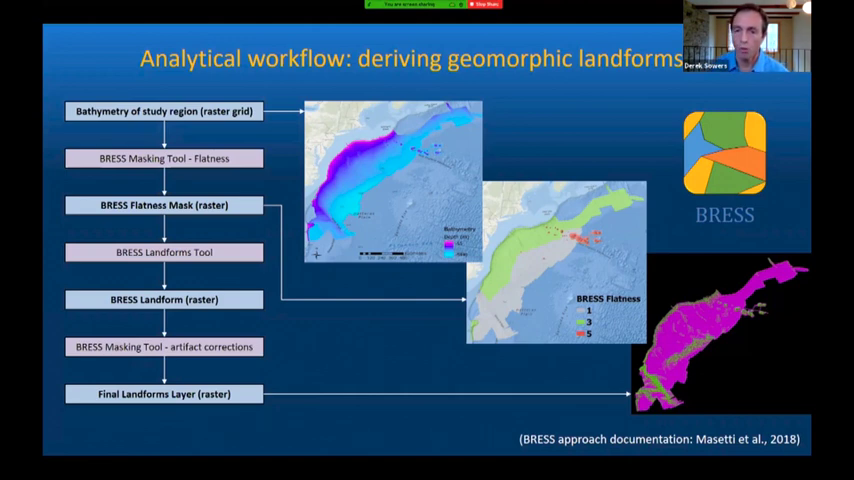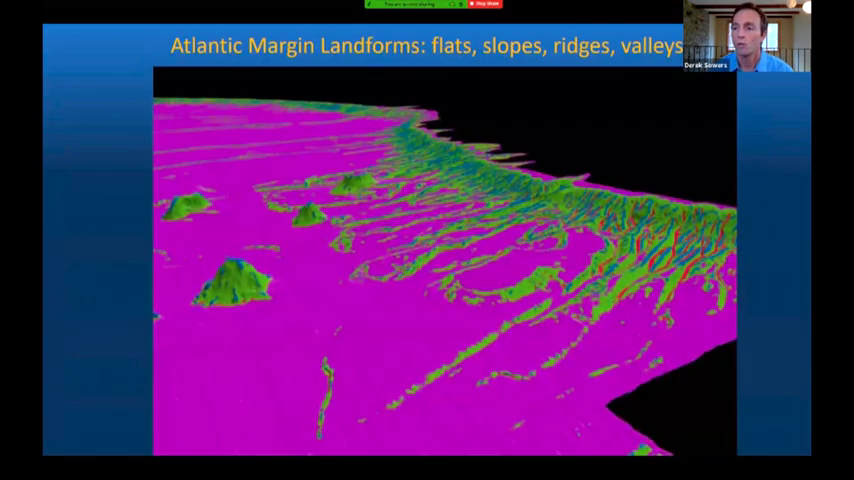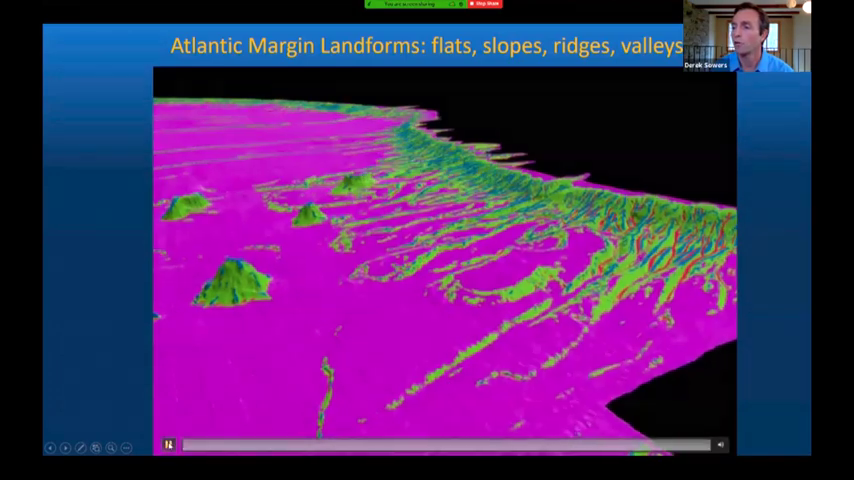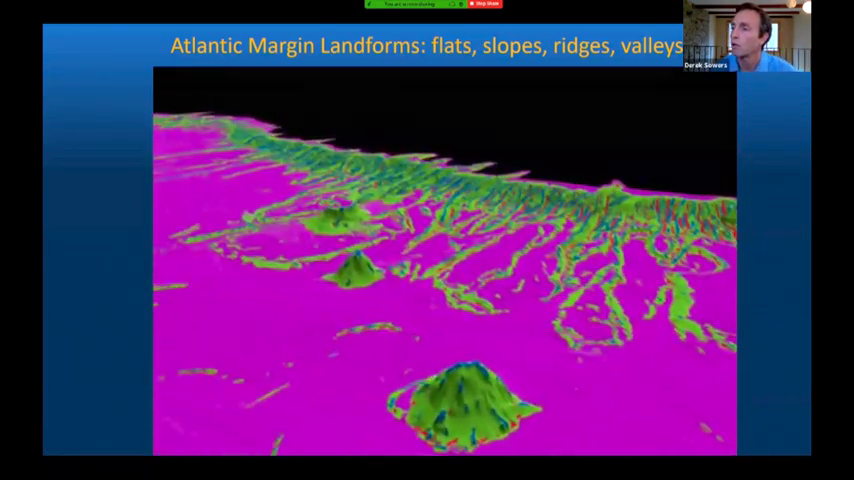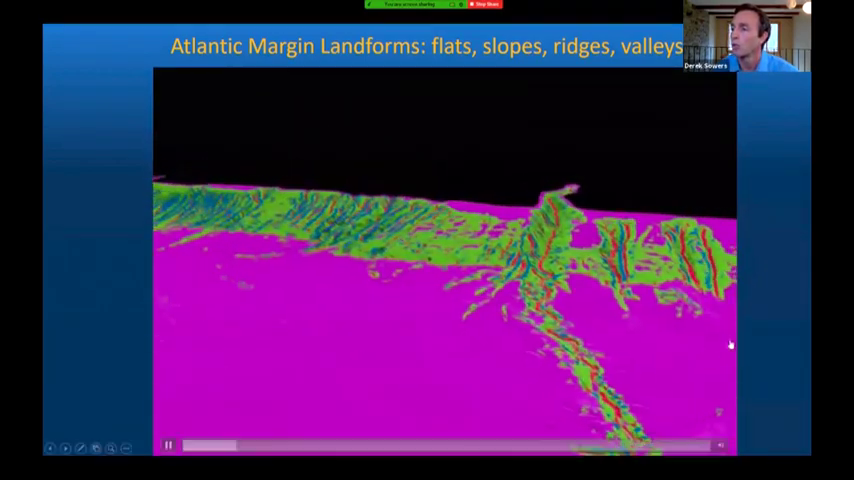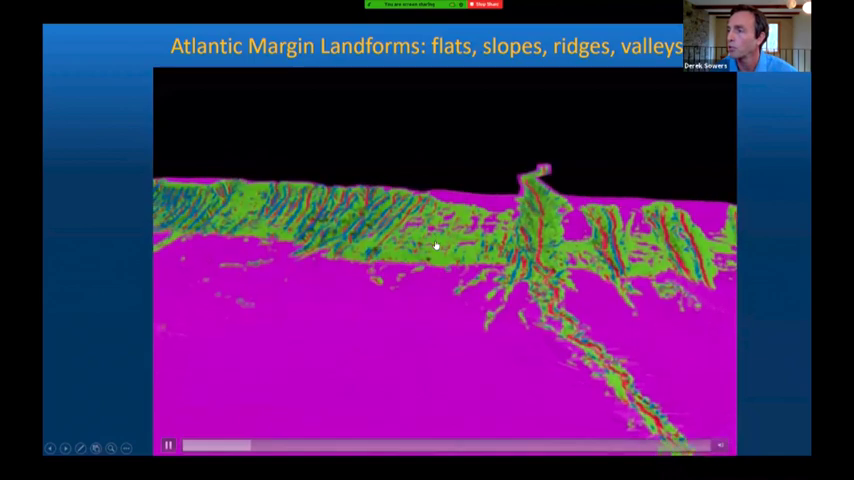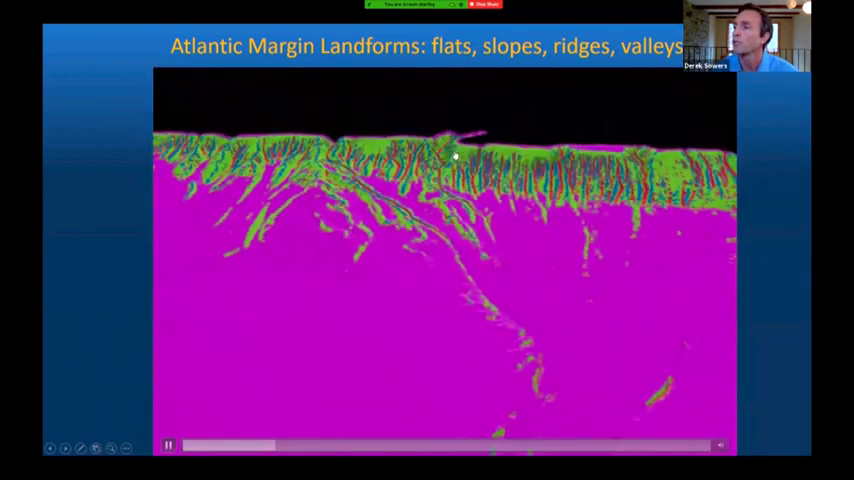And again, we took the output of this landform, shown in the purple in the lower right-hand corner, and that was brought into ArcGIS Pro for additional spatial analysis to convert these landform classes into CMECS geoform units. So I want to show a quick fly-through of what the results look like when you drape the landform classifications onto the terrain. So this is draped on the bathymetric surface. The purple represents flats, the green are steep slopes, red are valley features, blue are ridge features.